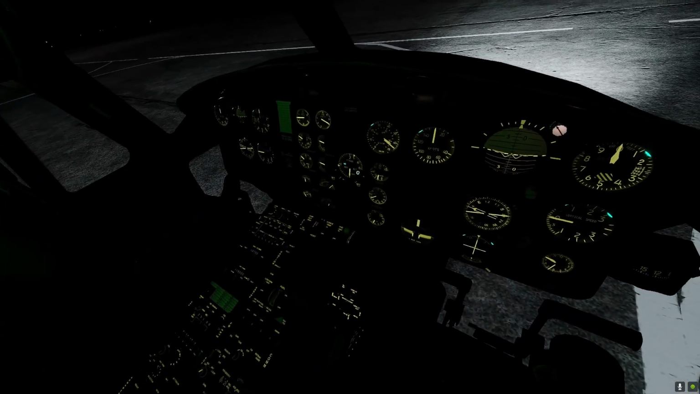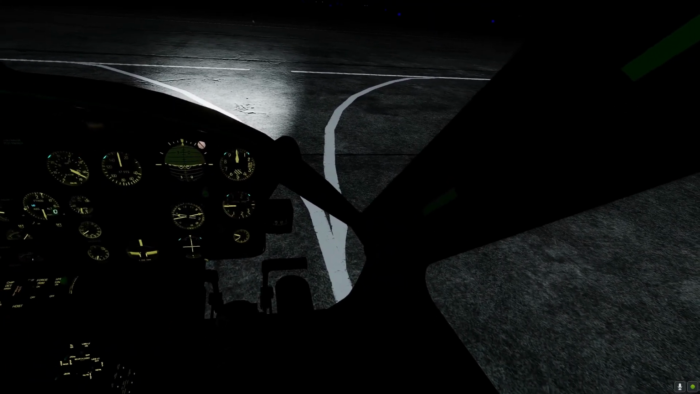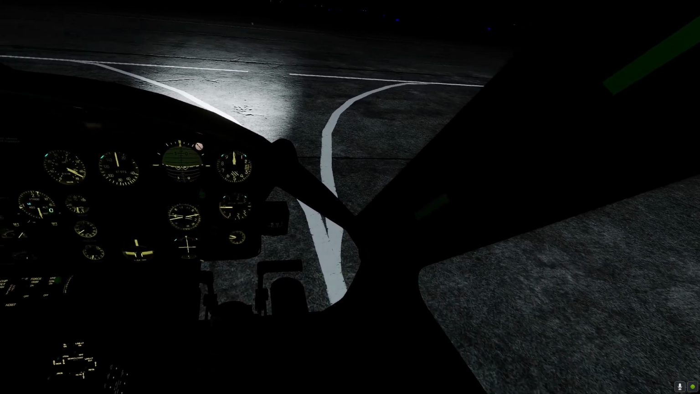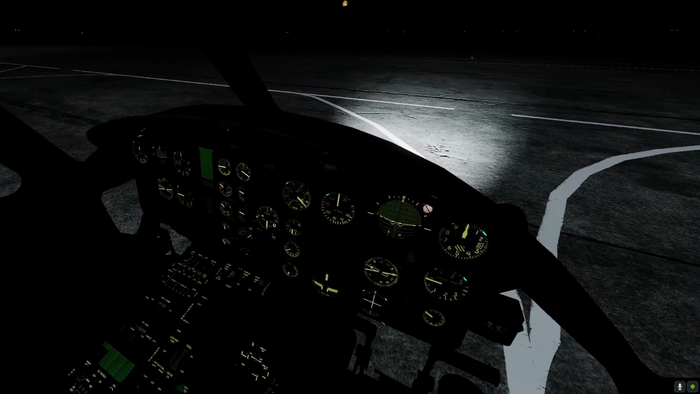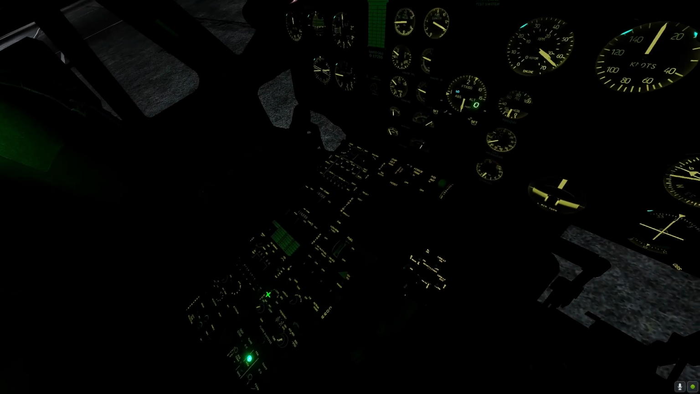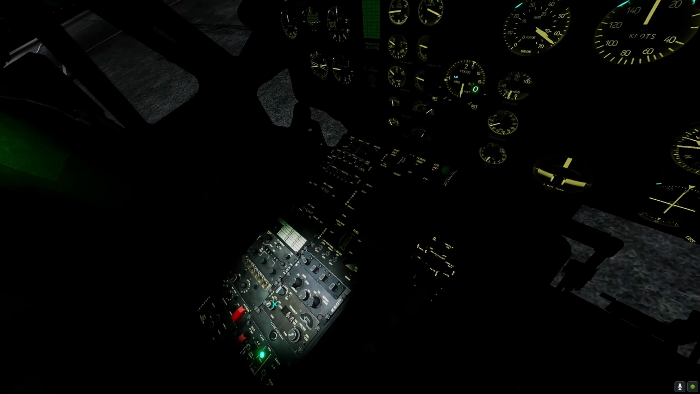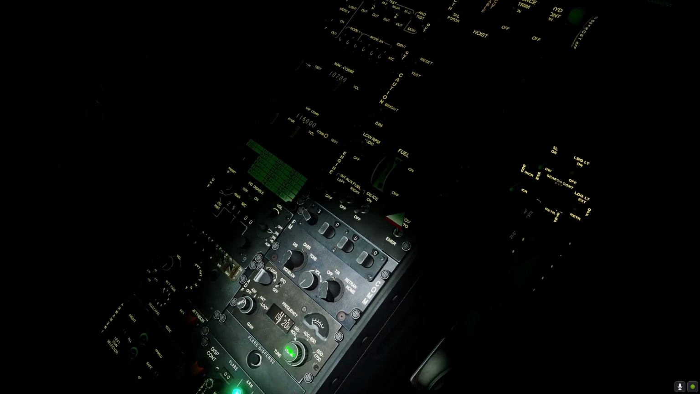So anyways, first thing I'm going to get going on here is, let's see, I need to set my ADF for 0.21. So down here on my pedestal panel, get my handy flashlight out. Ooh, let the bright light shine. Okay. So, ADF panel, 0.21. First of all, I'm going to set my ADF here, so I can hear the beep, beep, beep, beep.